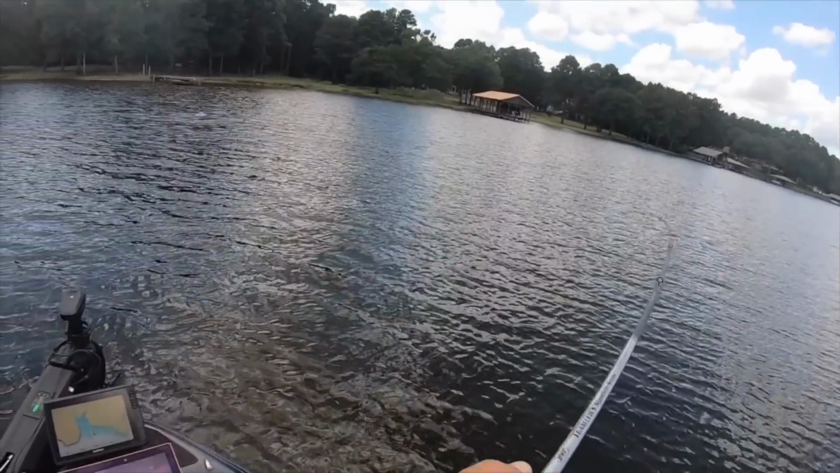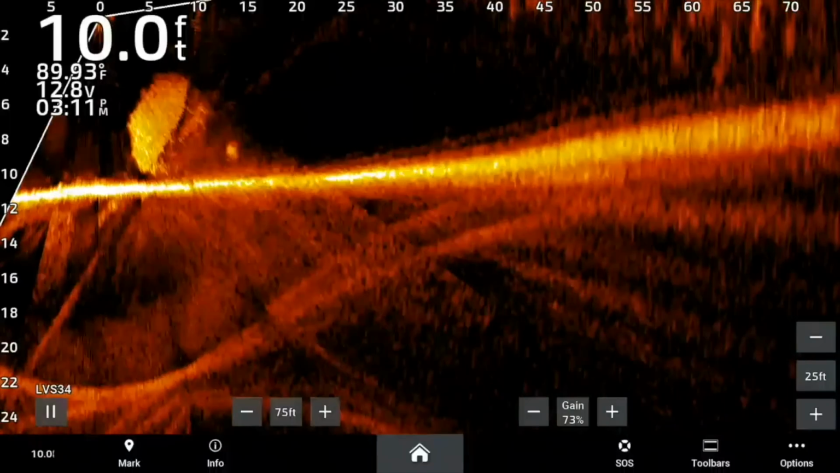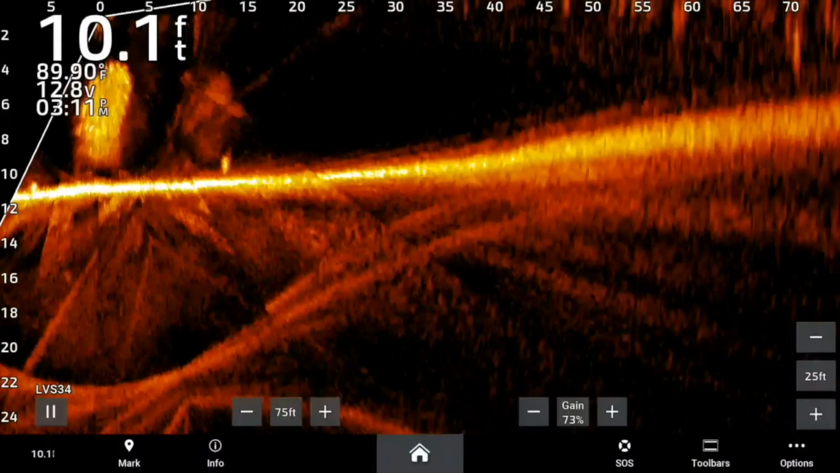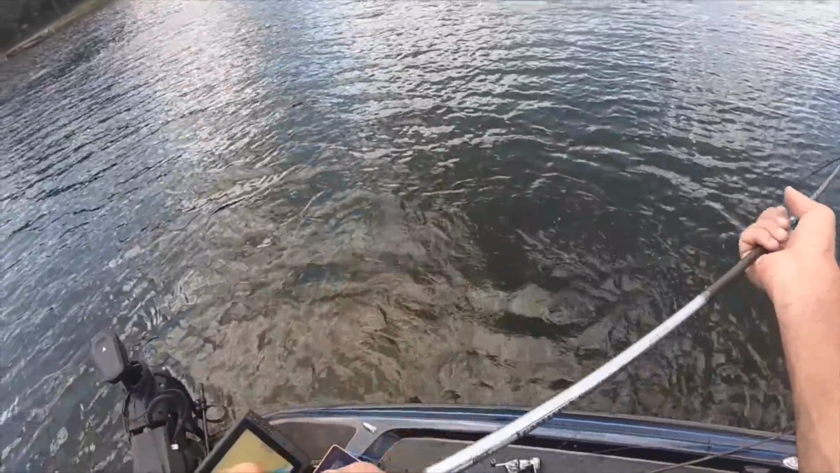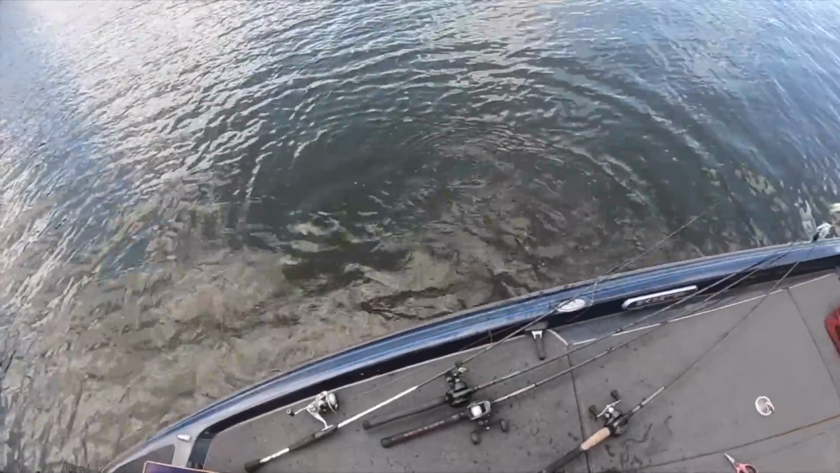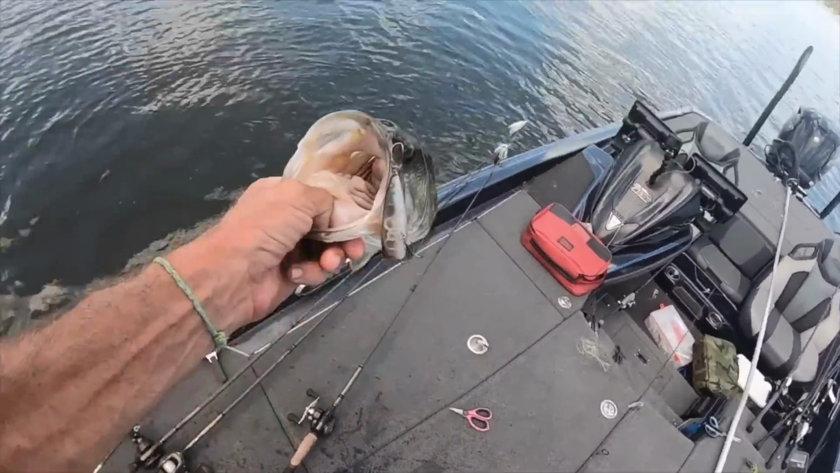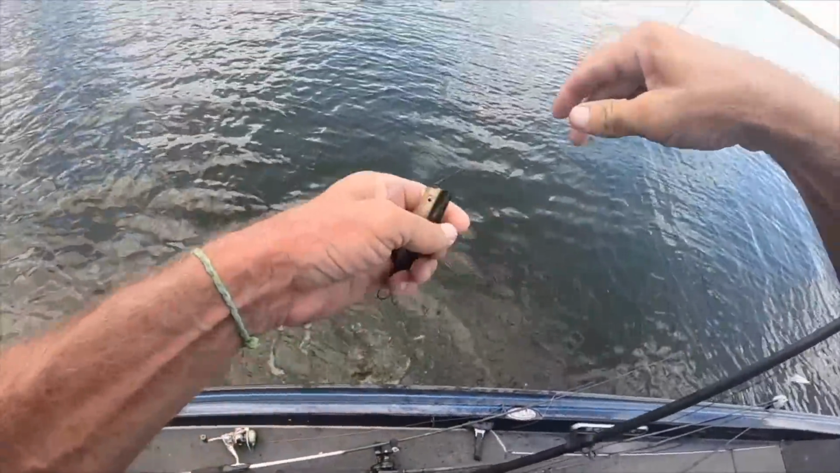I'm trying to see if there's any big ones in there. That one looks pretty big. One I got's not bad. Yeah, the one I got's not bad at all. I think they're a 4-pounder. Oh. Come on.